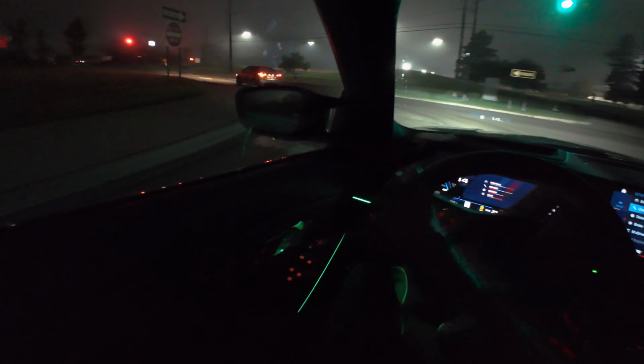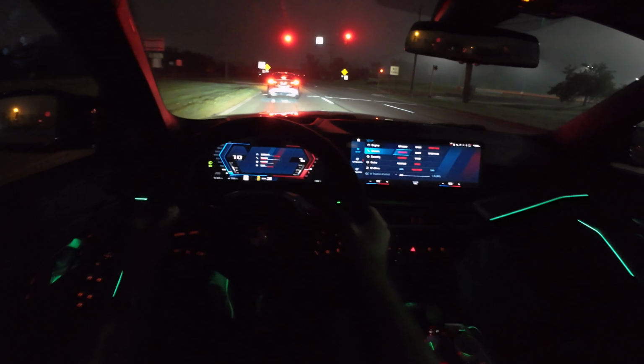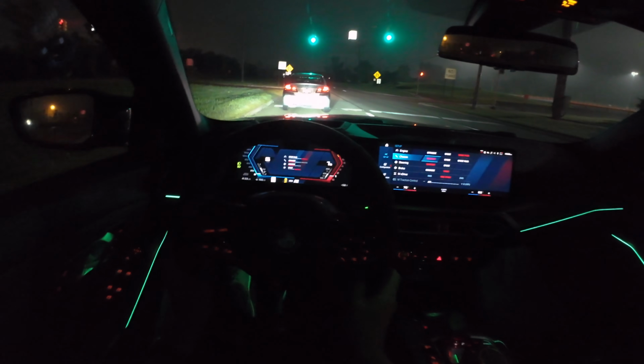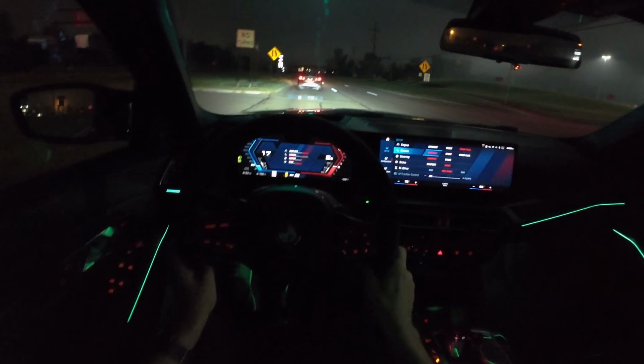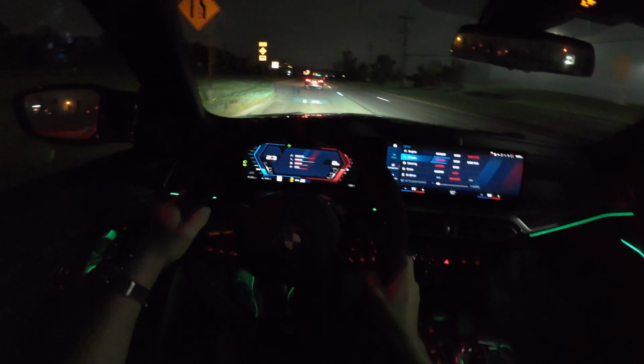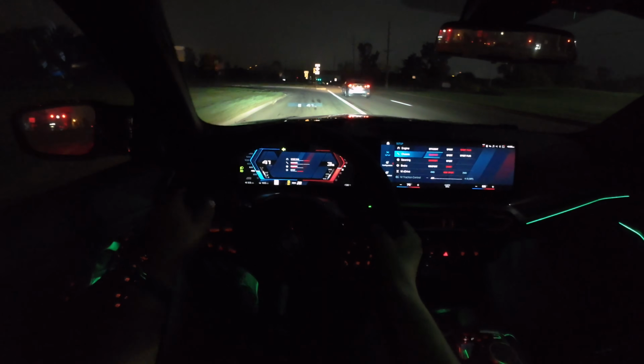I've got to be honest, this is probably my favorite M3 I've driven to date. It's really, really good, and it can do so much with the all-wheel drive system. You have all-weather capability, year-round traction, tons of confidence behind the wheel on this.